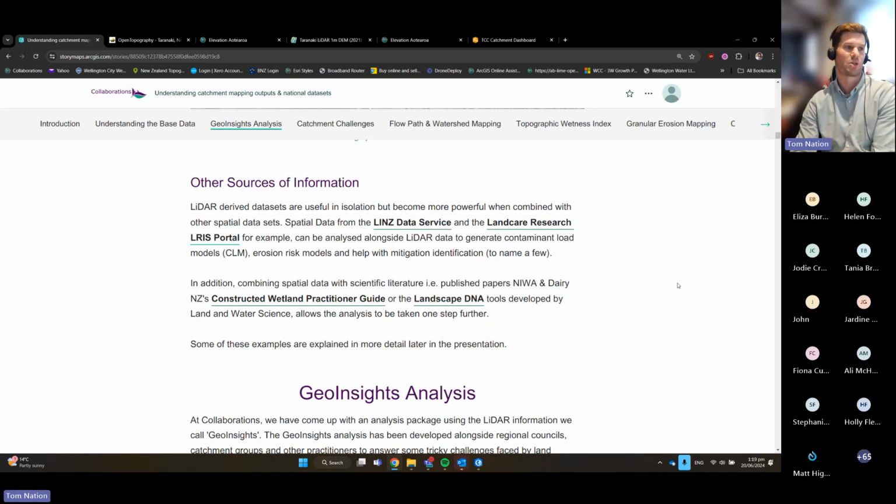So when I talk about other spatial data, I'm alluding to the LINZ data service, which I showed you before, parcel information, or things like soil type, SMAP, rainfall. And again, I'll show you a little bit later how we've combined some of those spatial data sets along with the LiDAR as the base, to really start creating some useful outputs and products.